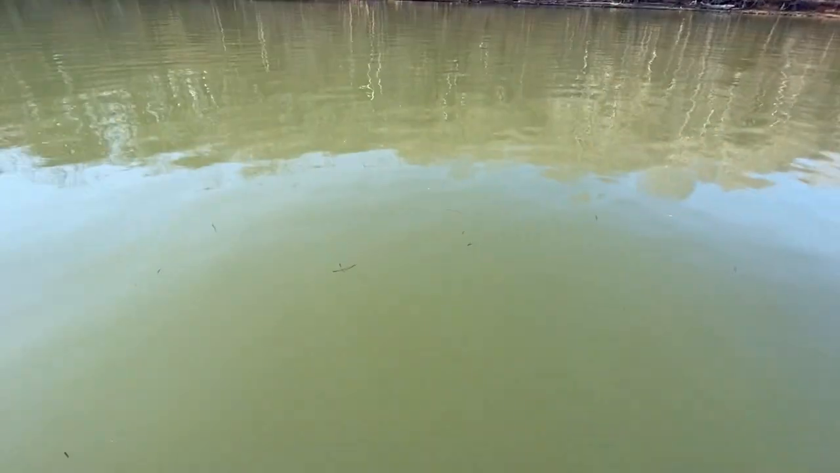But anyways, I'm out here and primarily fishing grass flats. You know, this time of year and pretty much all year on Guntersville, fishing grass, especially eelgrass, because eelgrass is just taking over this lake, is a big pattern. And you can see it floating on the surface there. Not a lot right here, but you get waves of a lot of it.